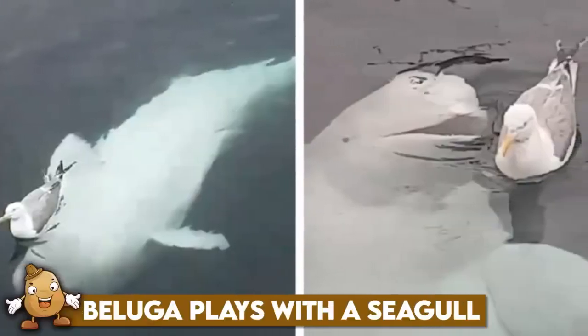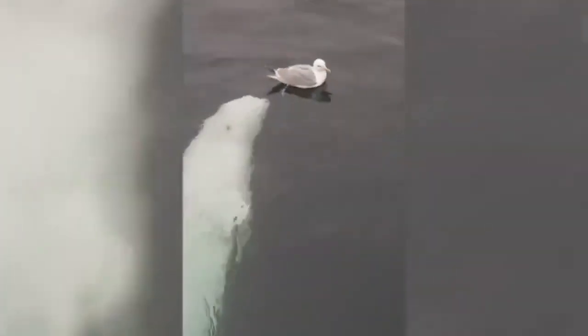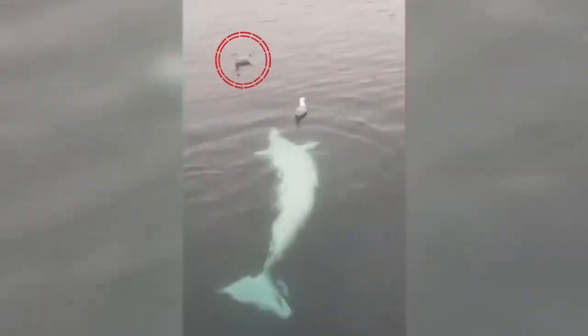Beluga plays with a seagull. A captivating video clip recently surfaced on YouTube, showcasing the playful interaction between a beluga whale and a seagull. We can see a beluga swimming under the water while a seagull is there to get some food from the humans. Now, we might think that the beluga is after the food, but that is not the case. It is solely there to have a playful interaction with the bird, teasing it all the way.